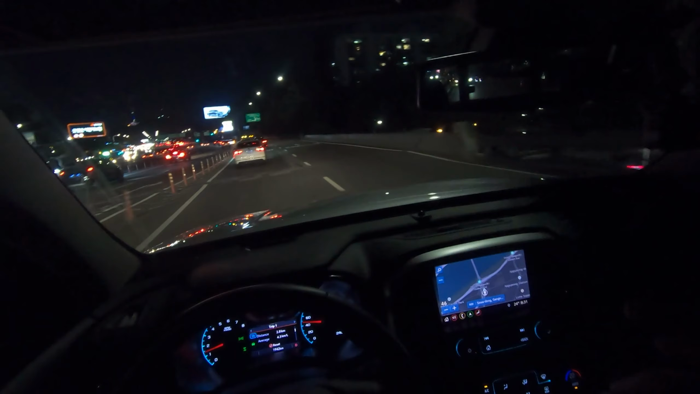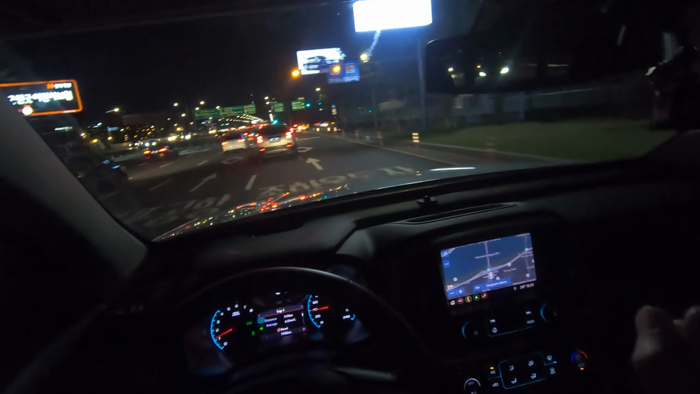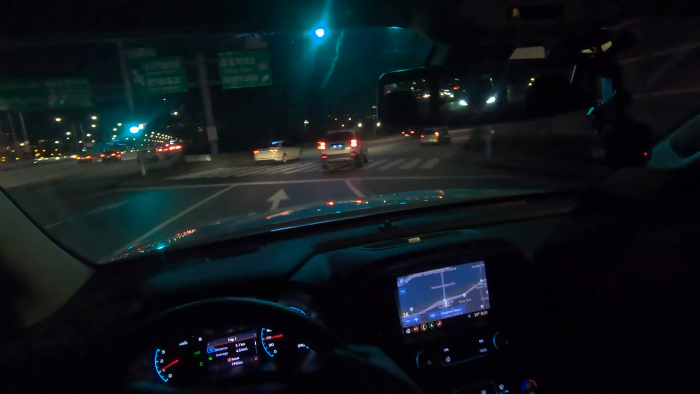But one thing that worries me is that it's got a big turning circle, and it's really big, so it would be a little hard to find a large parking spot here in Korea. But I have a good spot here in my apartment, so let's see.